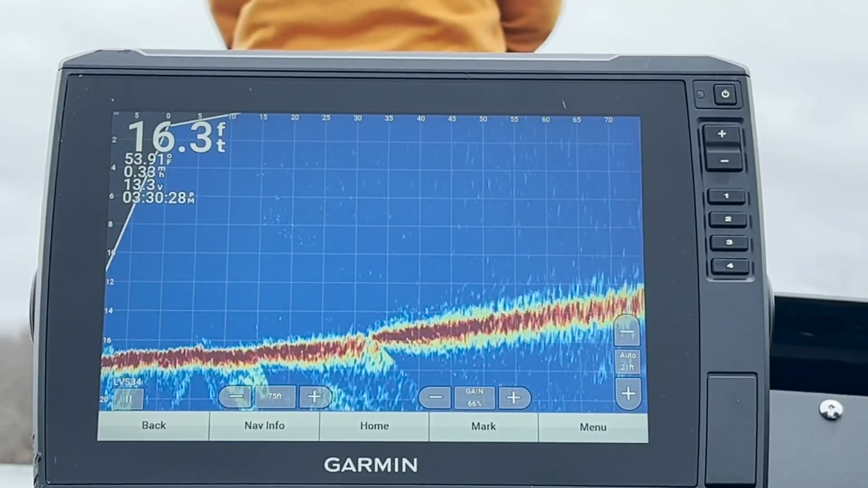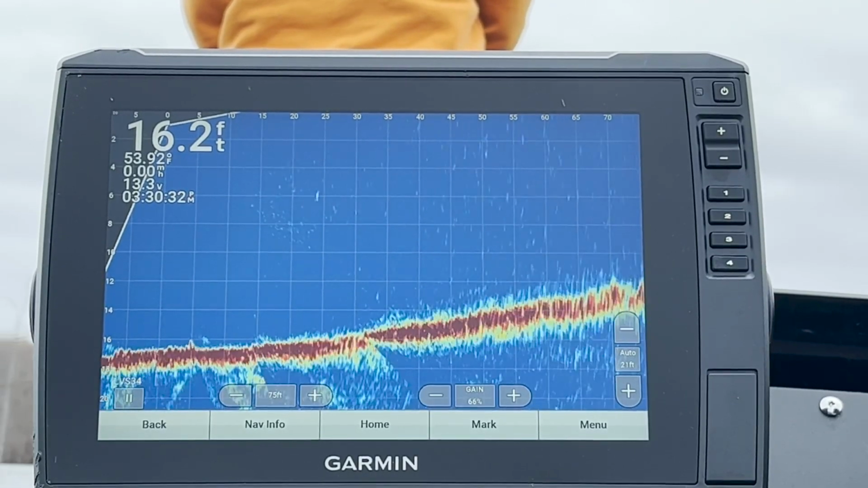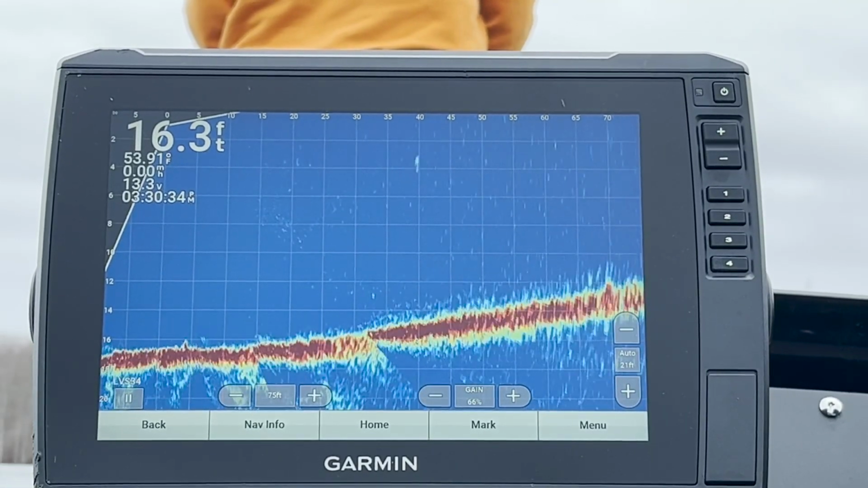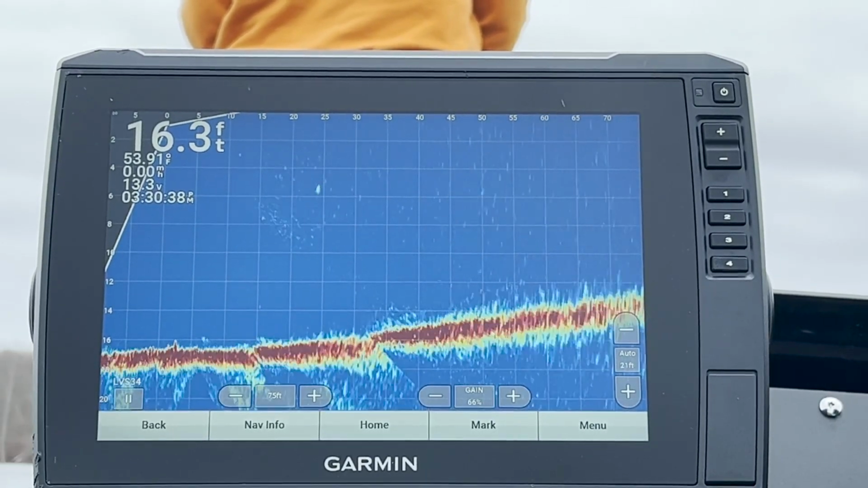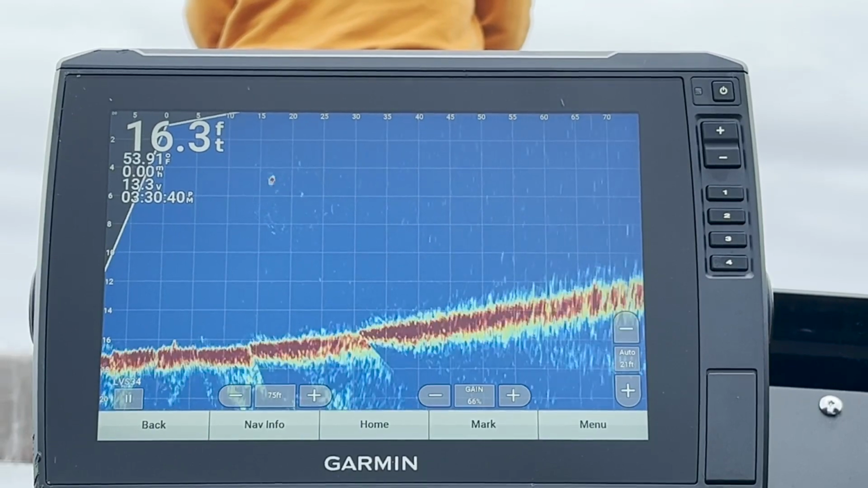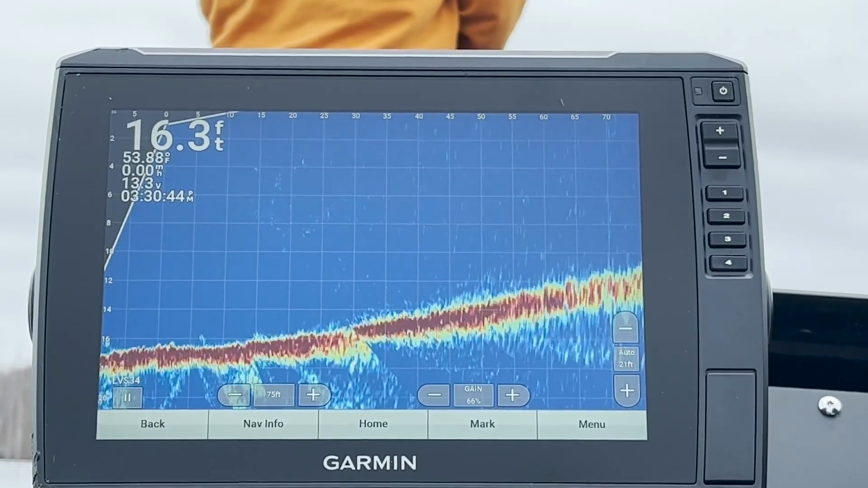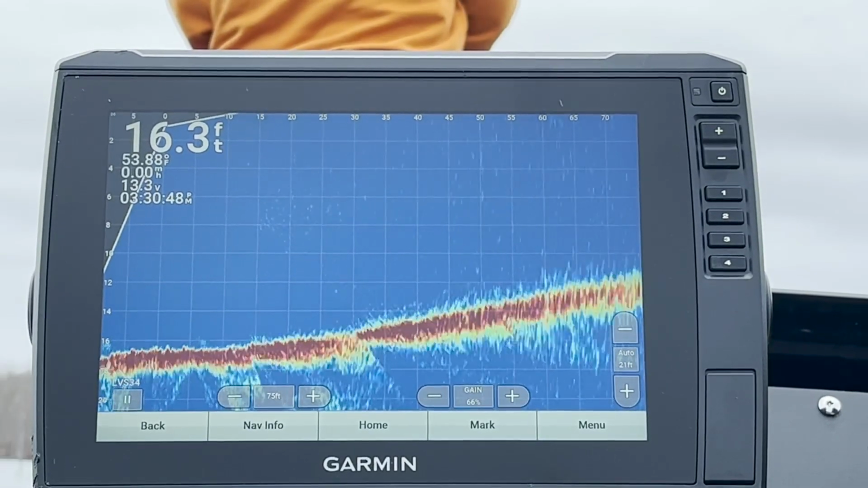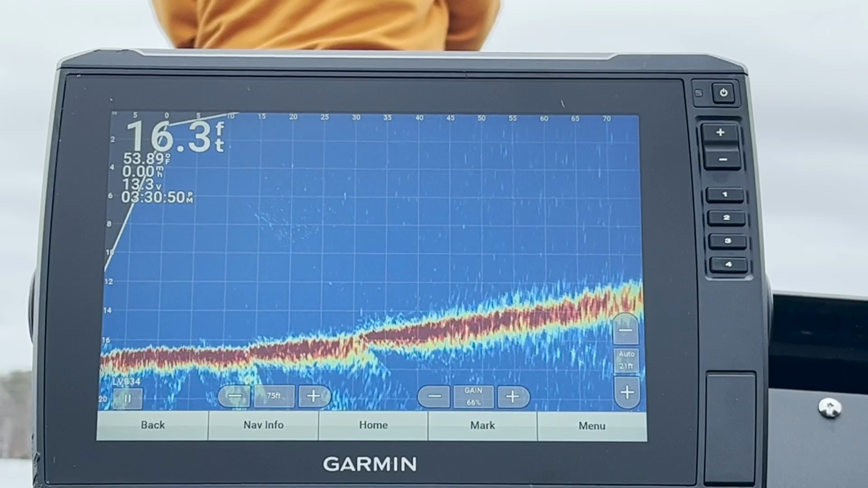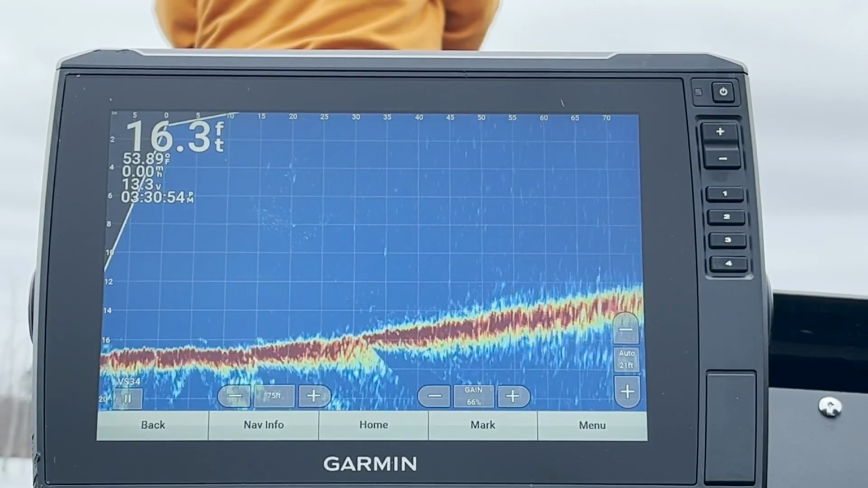The KVD square bill is one of the most popular crankbaits out there for good reason. It's caught them forever. This bait is advertised as 3 to 5, and as you can see coming into frame here at about 30, 25, it's getting no problem getting down to 5 feet with ease. I've heard people say that these run shallow. Did not seem to be the case with what I was seeing on the live scope.